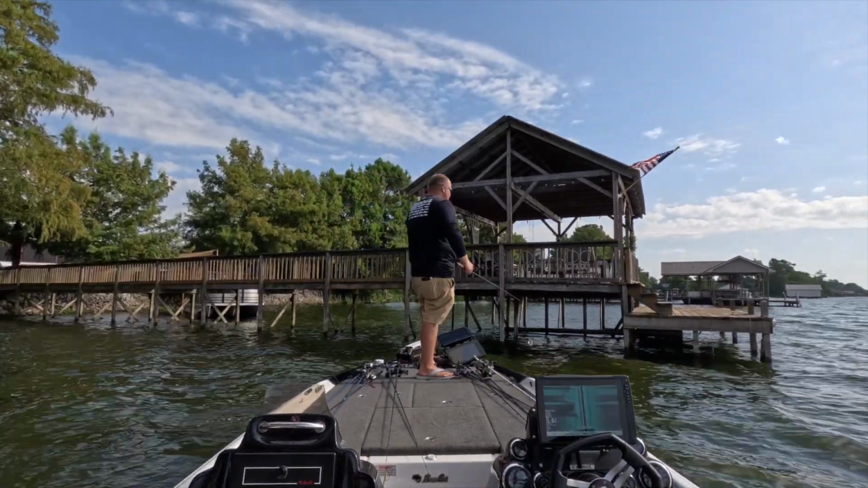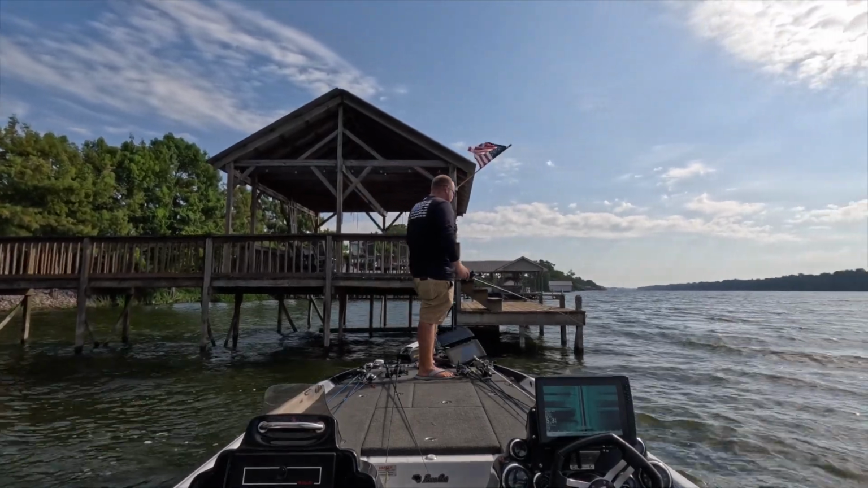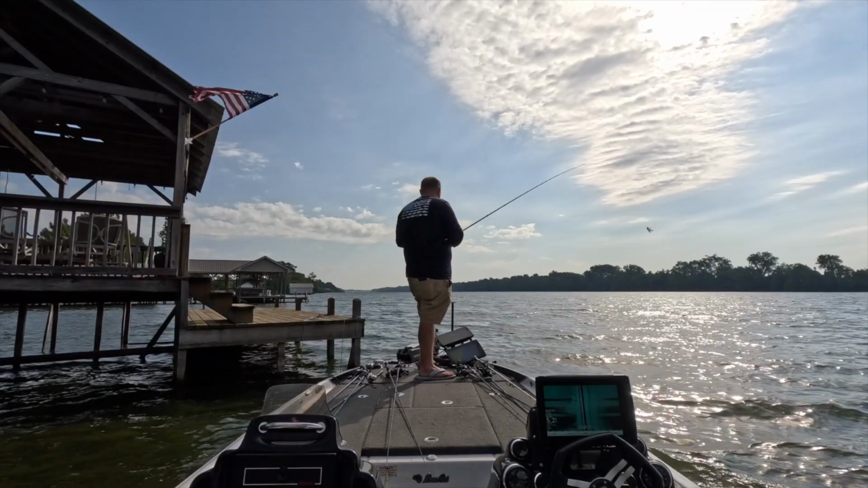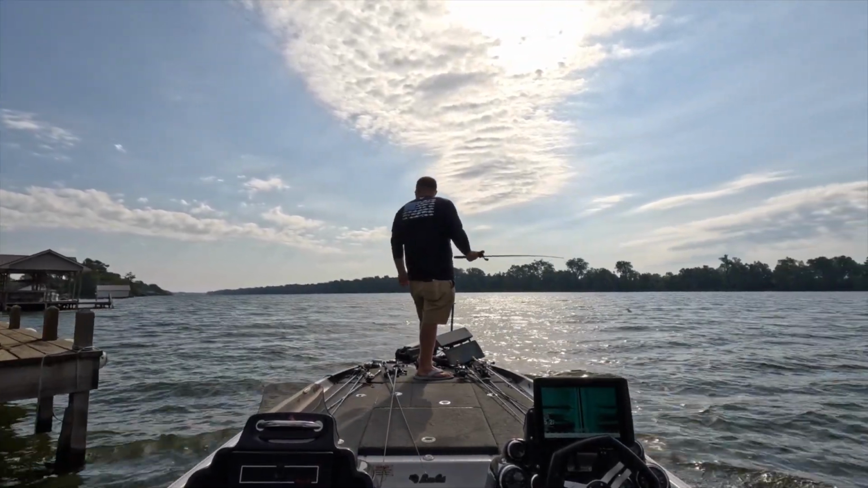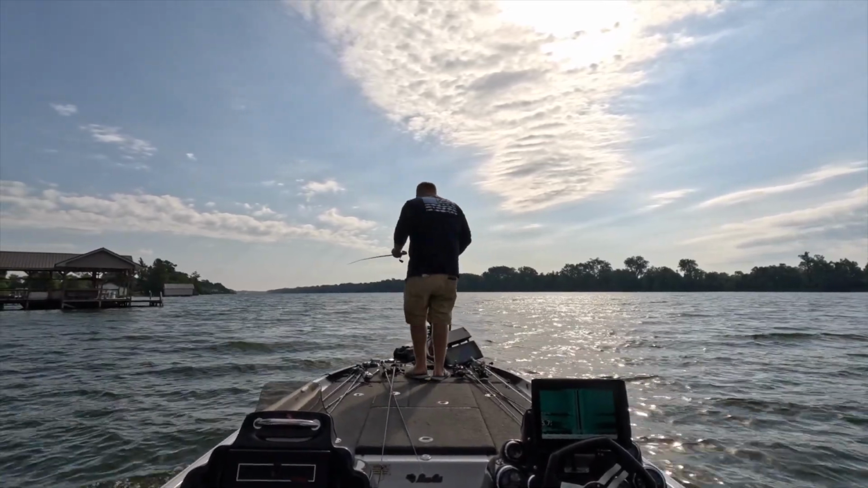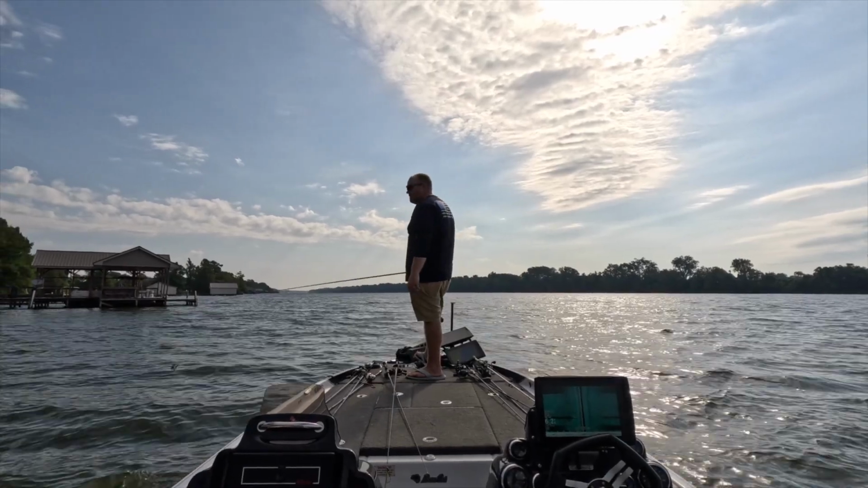Well guys, I told y'all I saw a giant fish jump, and it wasn't quite as big as I thought, but it was big enough. And I did catch him. And the way I caught him is just pretty nuts. I put him in a live well just for a second.